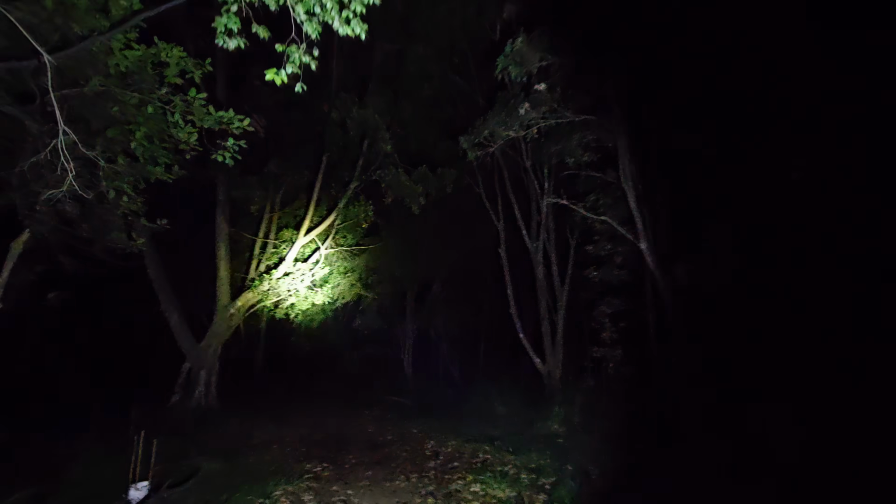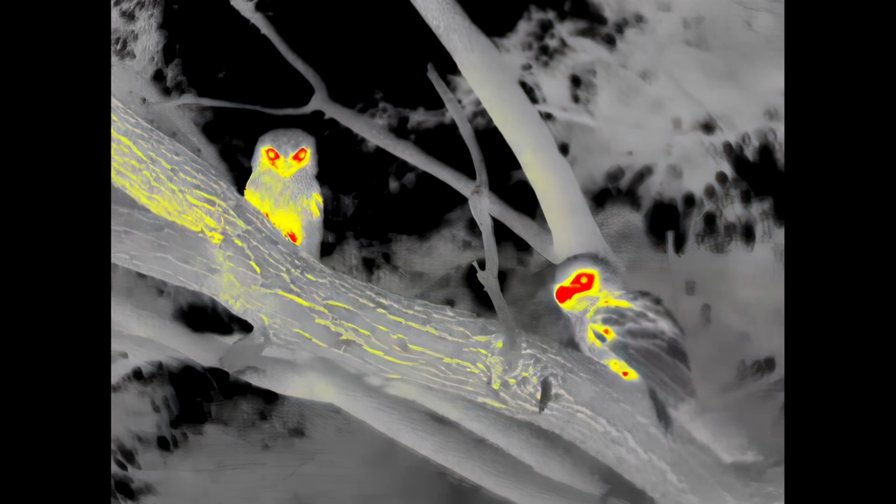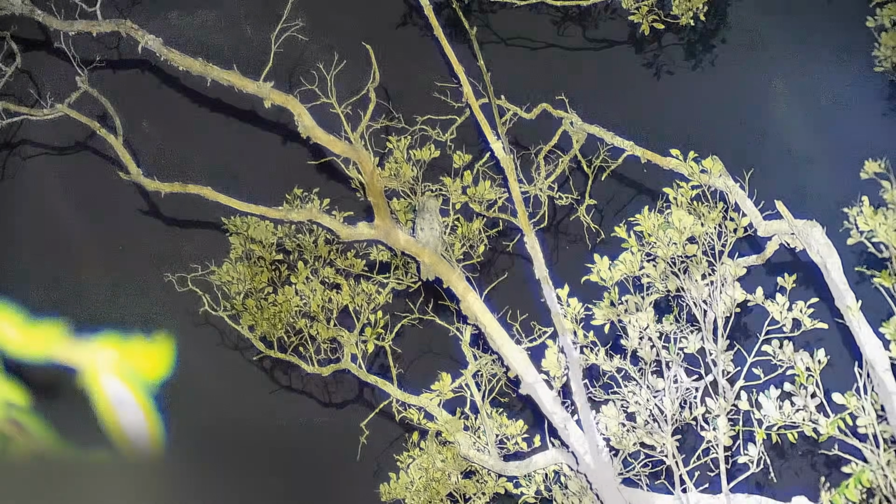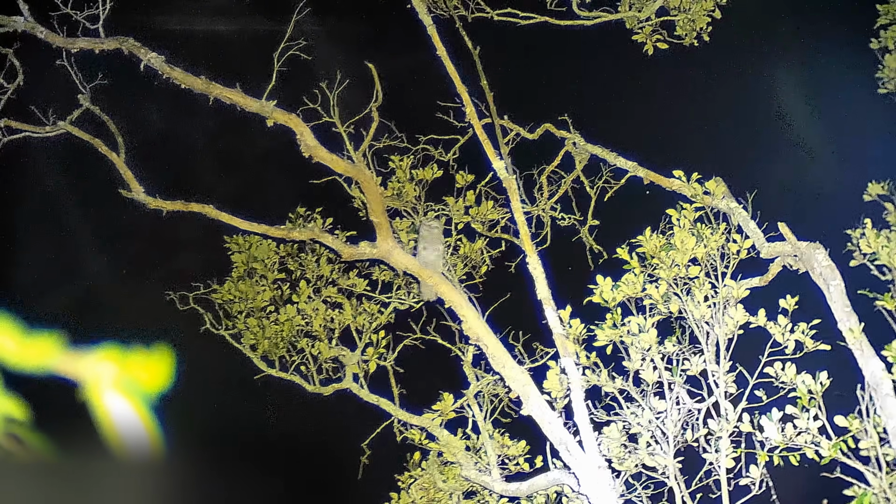And I saw something. Let me turn the torch off. This looks a tad scary. Let's switch to night vision to identify them. The background's actually too bright. Let's give it a boost with some indirect lighting. Ah, it's a tawny frogmouth. We saw them in our previous video.